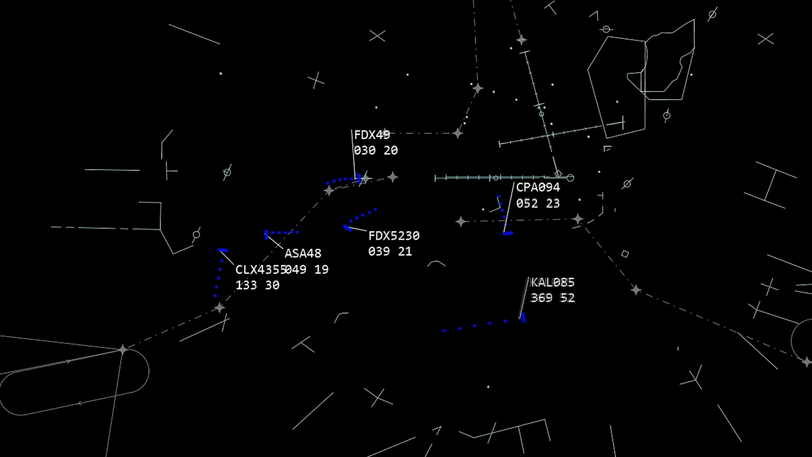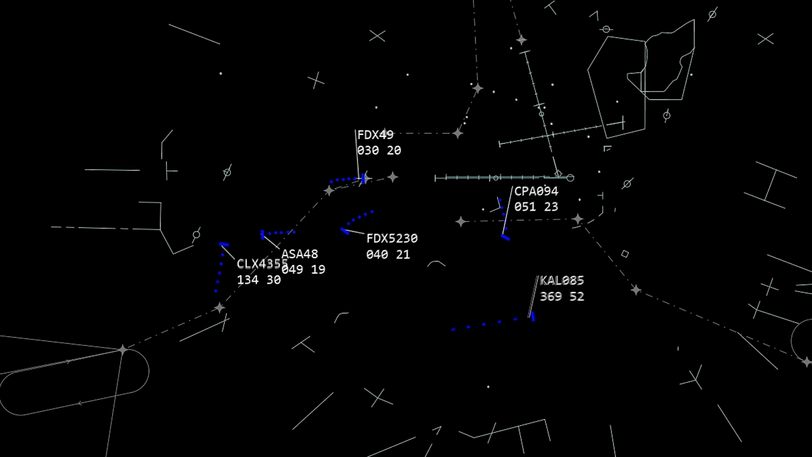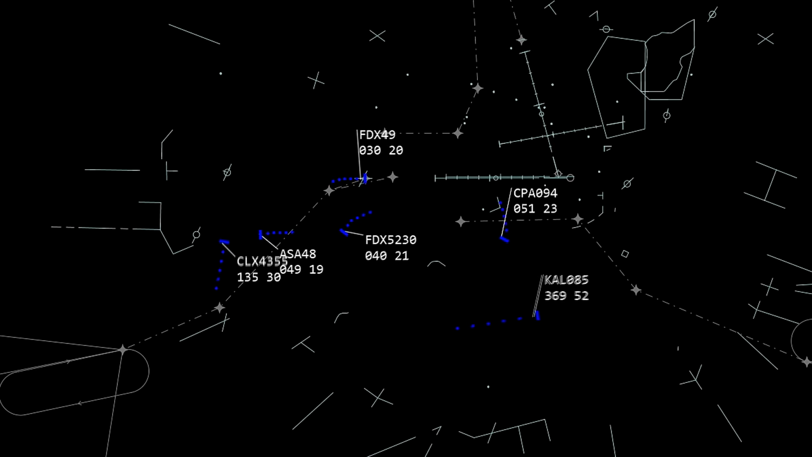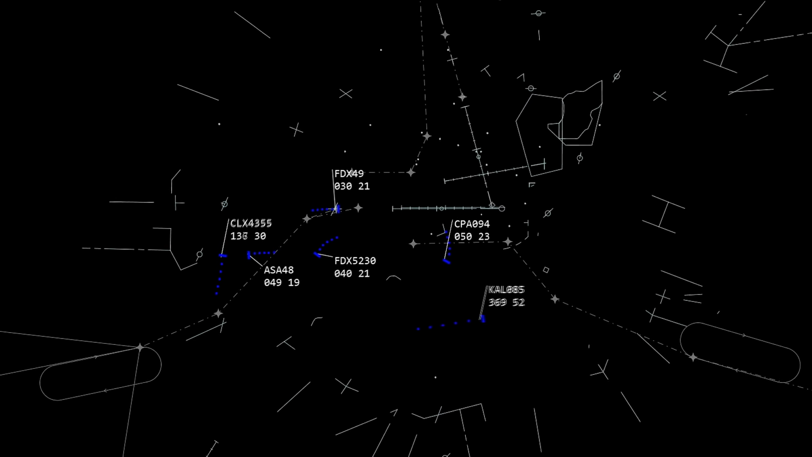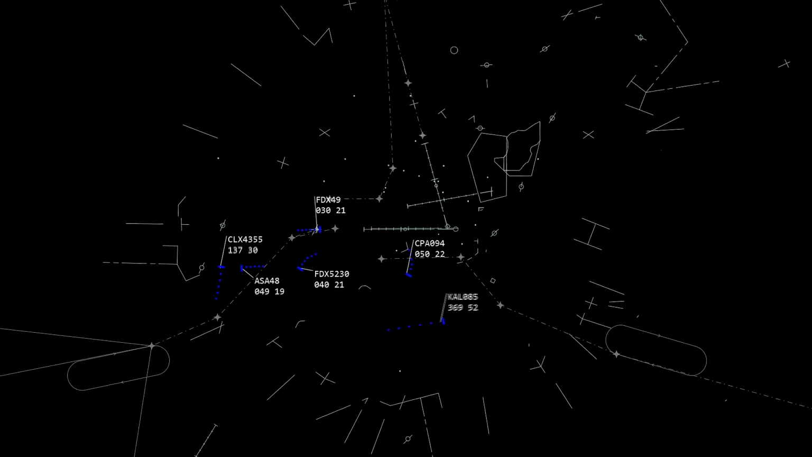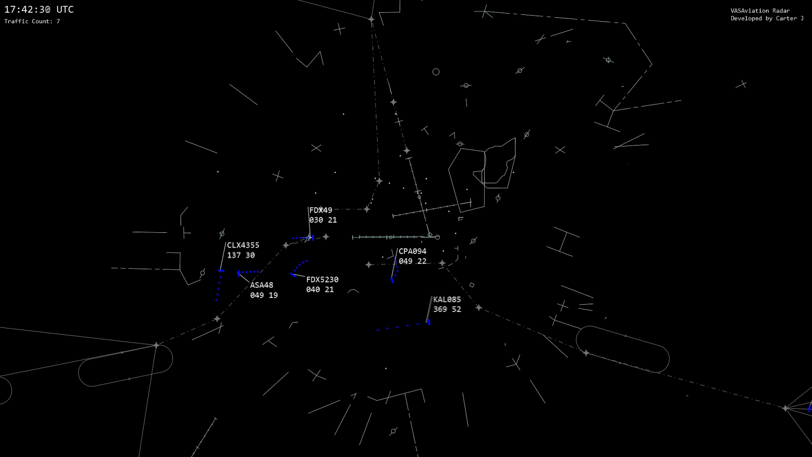FedEx 49 Heavy, keep the speed up to Tully, please. Alaska 48, turn right heading 360. 360, I'll let you guys open. We've updated our fuel. We have about 45 minutes in the hold before we get to Fairbanks. FedEx 5230 Heavy, understood. That won't be an issue for you. Cathay 094 Heavy, the full length, runway 7 right.